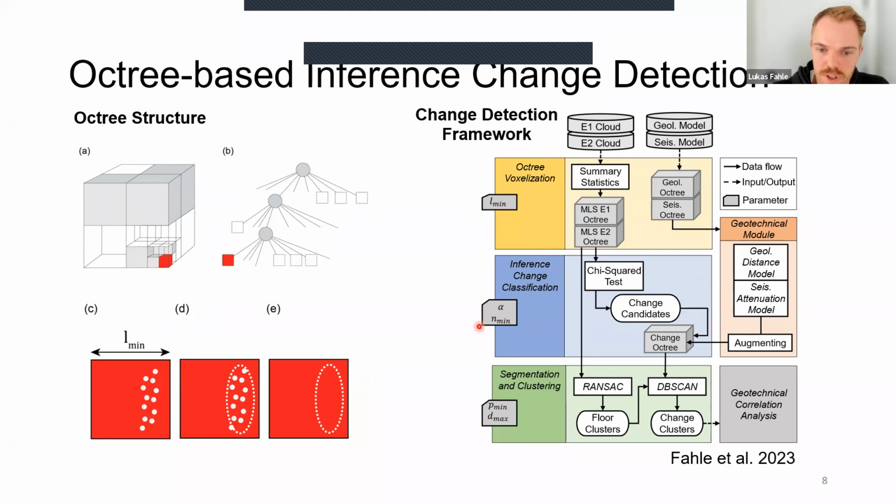So in the second step, once we have the mobile data in our framework, we can perform the change detection using an adapted chi-squared test that results in change candidates. So basically voxels that have a very high probability that they changed between two different scan epochs. And once we have those change candidates and integrate them into another octree, we can then augment this octree with the geological and seismic data. So basically we end up with a very compact form with a lot of data condensed into interesting regions, those that have changed. And we can then do other computations with these.